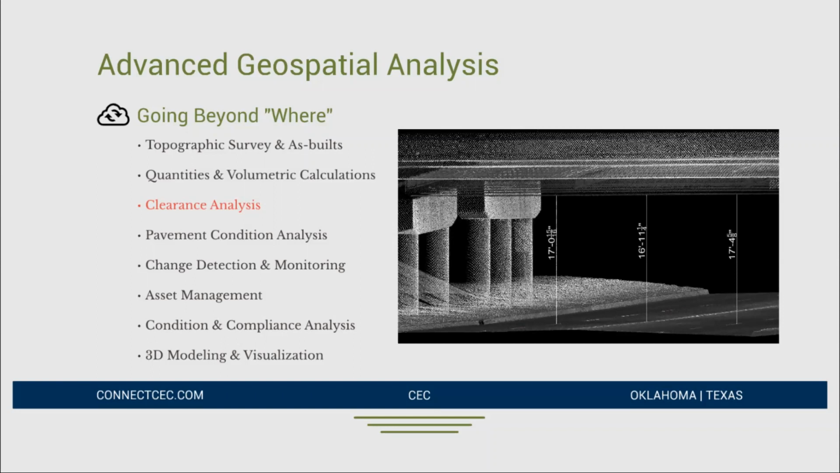So what we started doing is collecting in mass, doing many bridges in one mobilization, using mobile LiDAR to go collect the entirety of these bridges, and then back at the safety of our desk, we can exploit the data and pull measurements where required. So for this specific contract, they wanted clearances over each stripe.